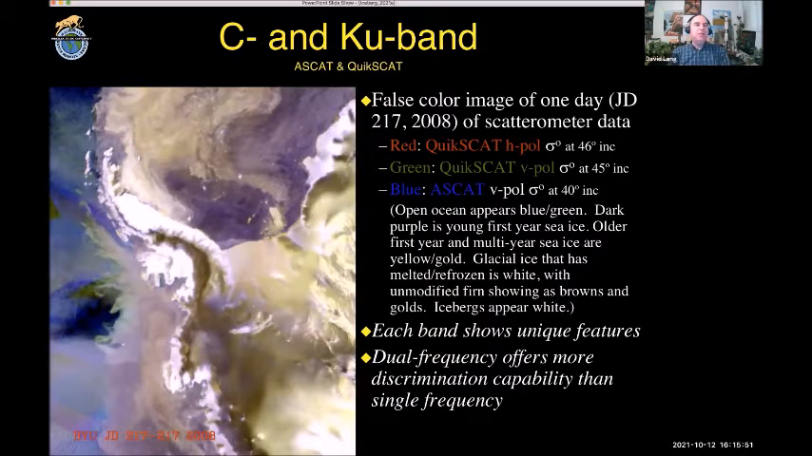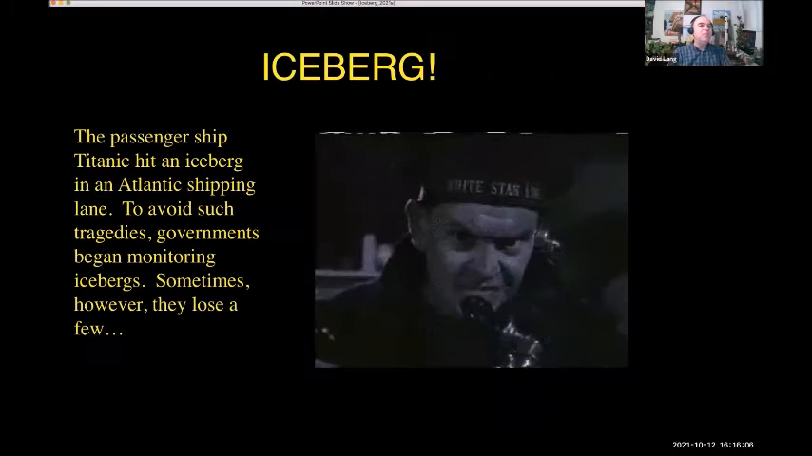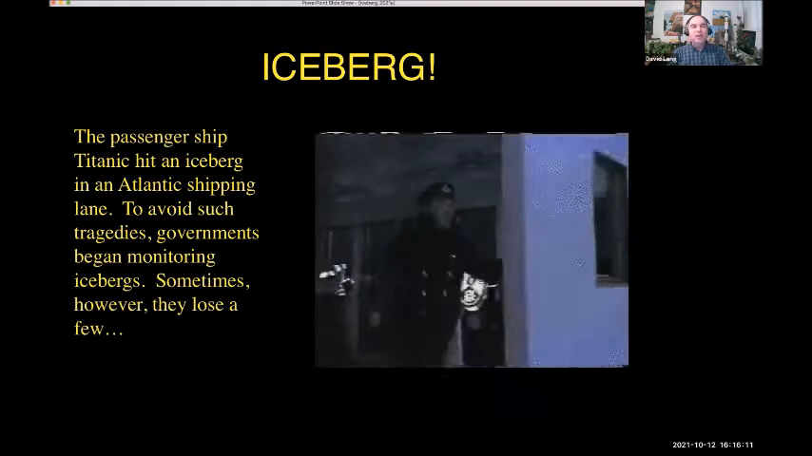Well, here's a kind of an image that we made of looking at multiple frequencies in Antarctica, and you can see some things. I'm going to talk about this picture later, so I'm going to save this for later. But what does all this have to do with icebergs? Well, this is the fun part of the story. Okay, so you know, back in the early part of the 1900s.